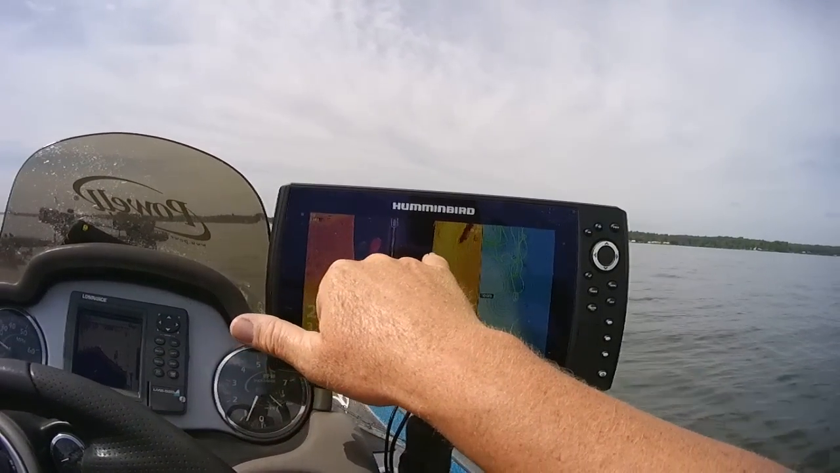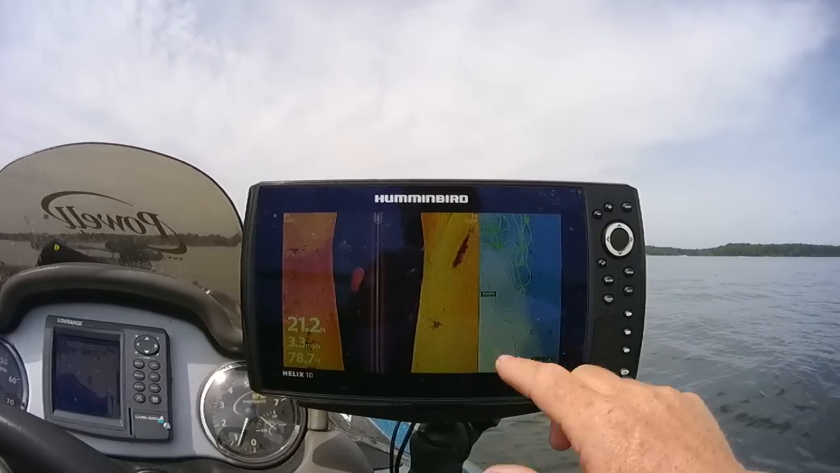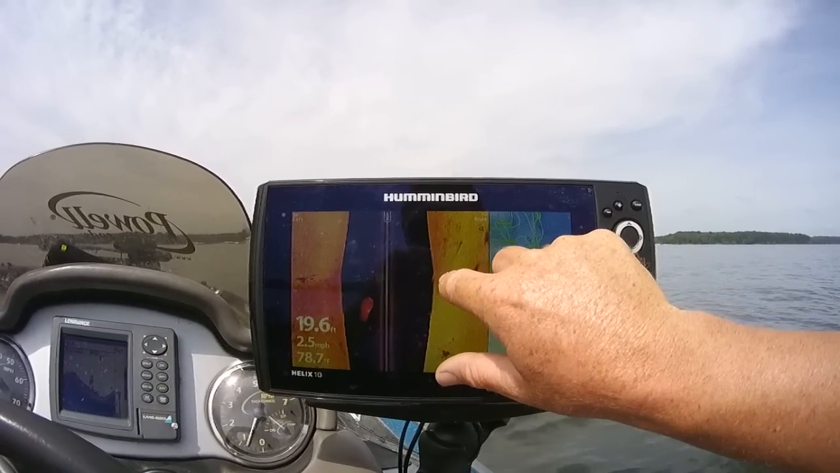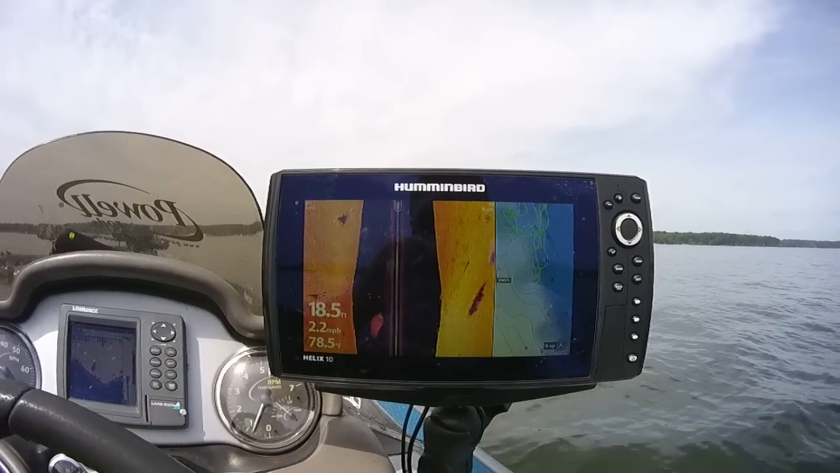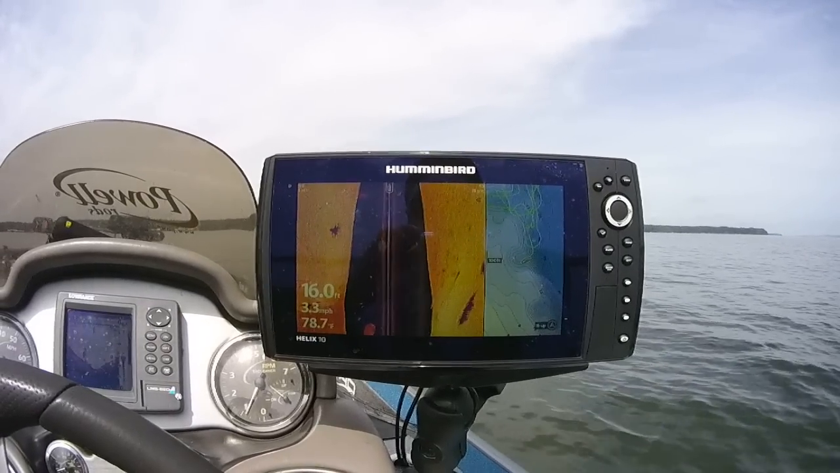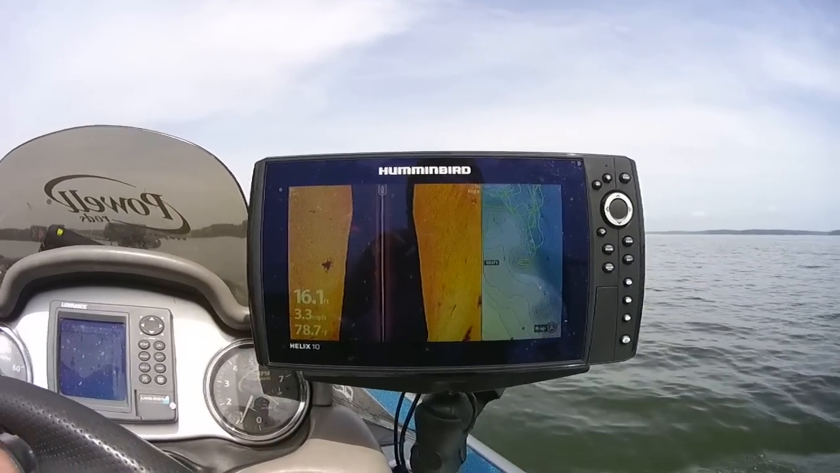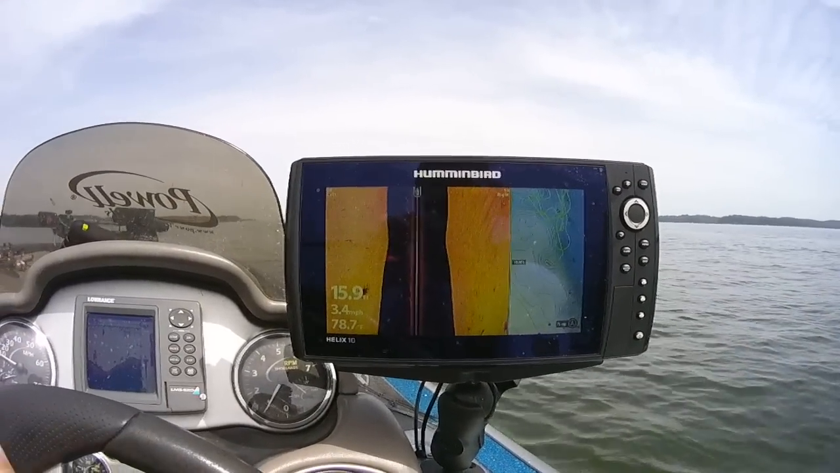And you got one here. You can see how long this one is. See how long he is? And there's a shadow right there on that fish. That's its shadow on the bottom. Another fish here, you can see the shadow to it there. I'm just going to cut across right off the top tip of this point here.